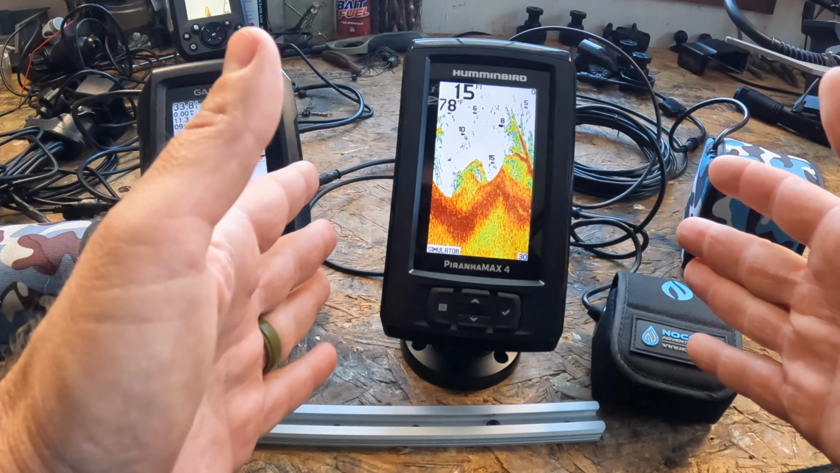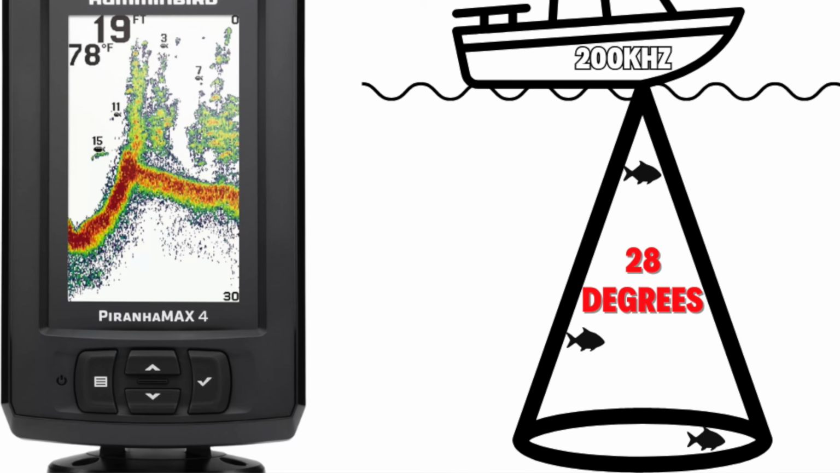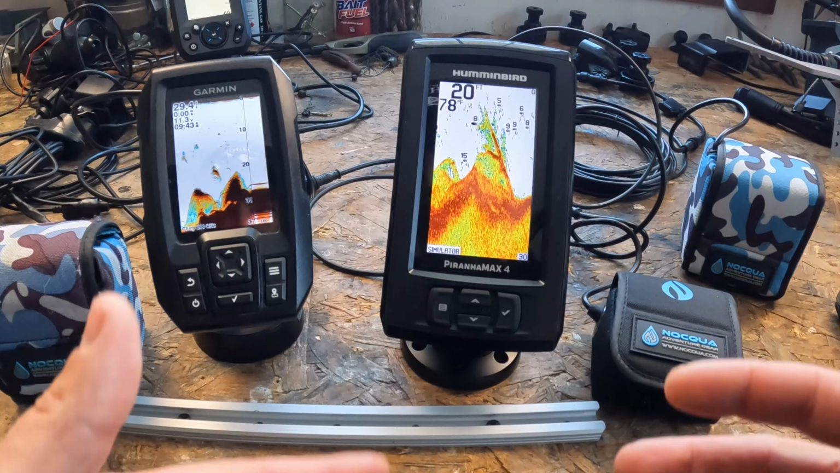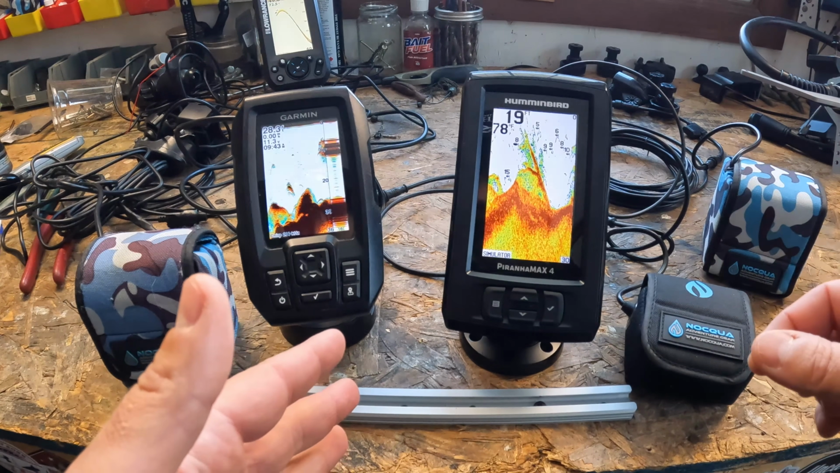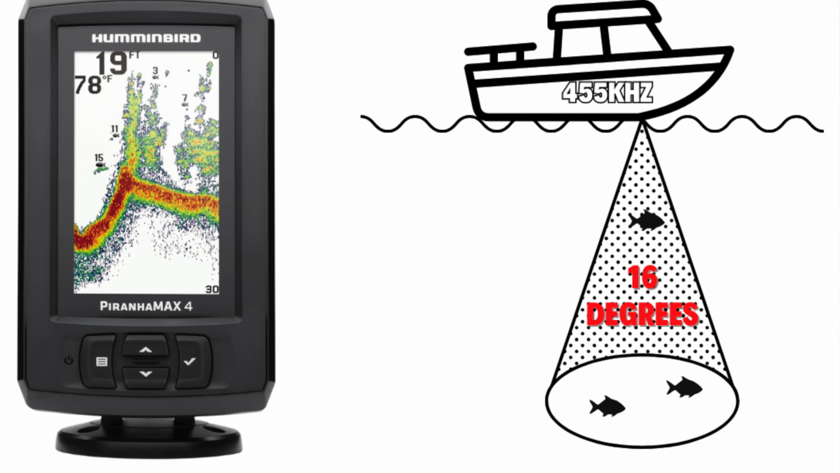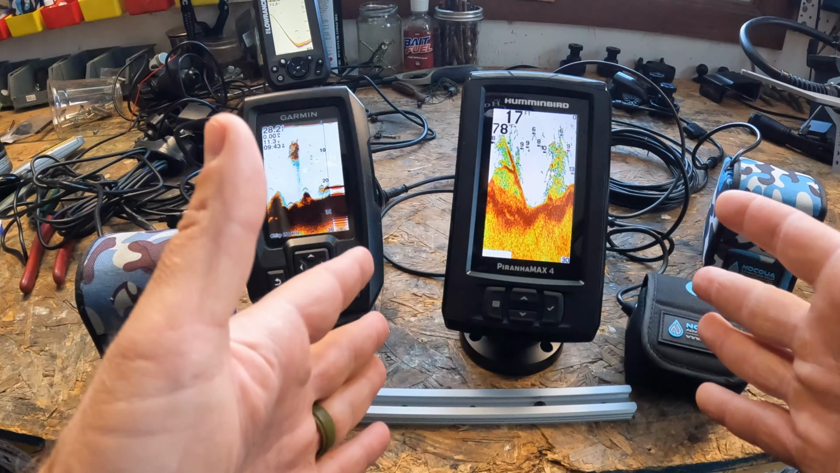Now for the Humminbird PiranhaMAX 4, you have a dual beam transducer, right? On that 200 kilohertz, you're gonna get a 28-degree, kind of a mid-wide cone angle, good for coverage without being too zoomed out. And then if you throttle that over to the 455 kilohertz, you're gonna get an even tighter cone at 16 degrees. So better detail on structure, brush, and bottom hugging fish.